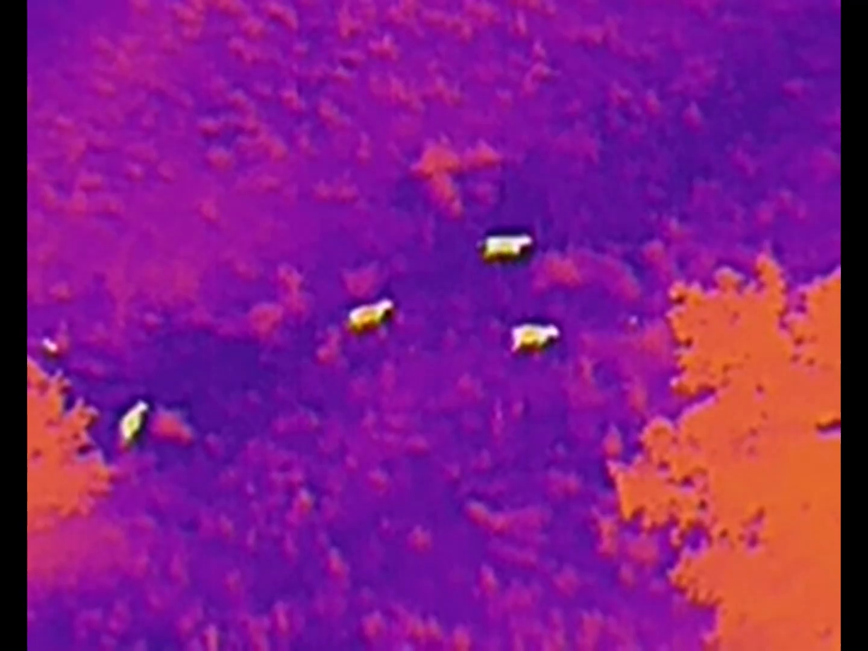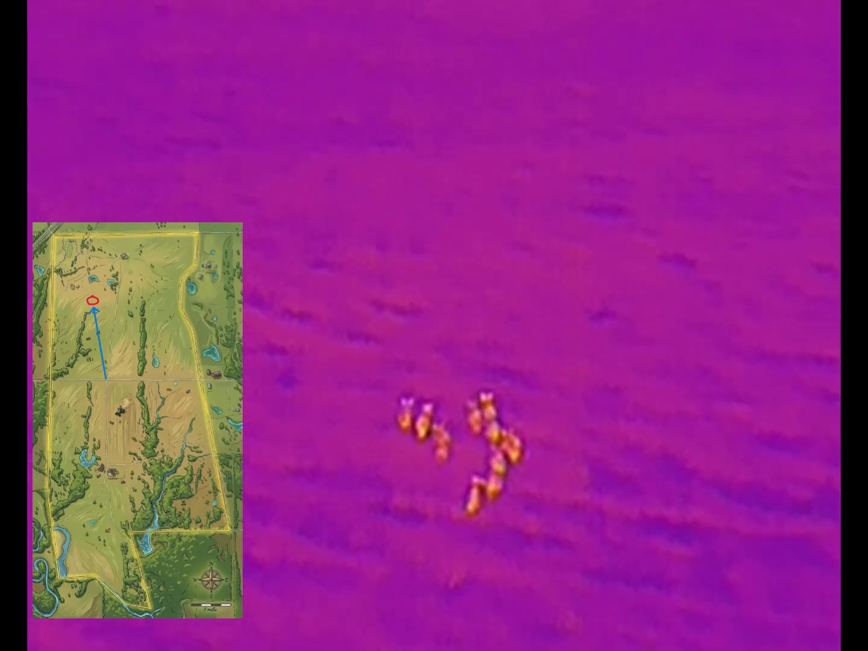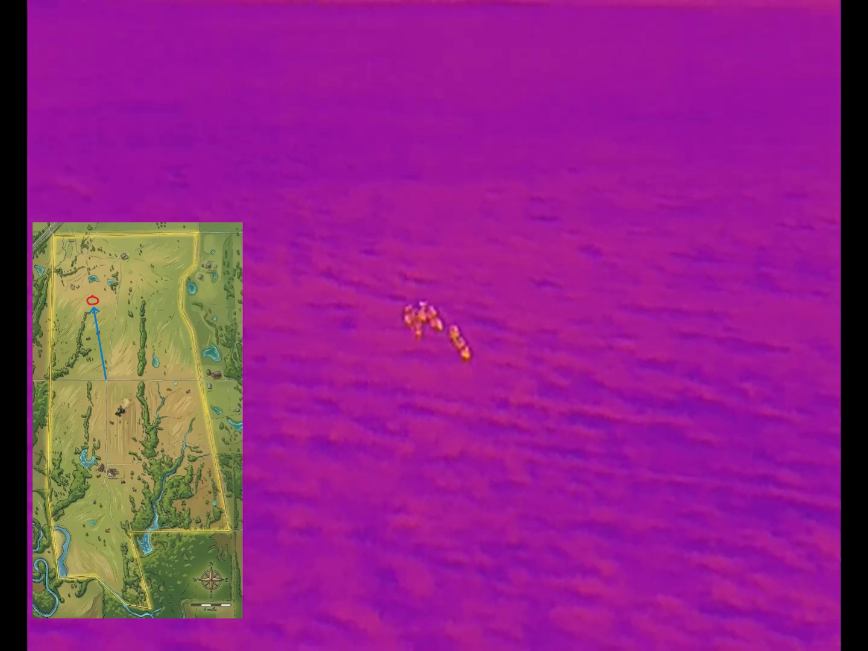The issue is they were next to a house, so that's an issue. We went to scout them out, and here's some footage of how that turned out for us. So we flew out towards these hogs. They were by the house. We were just watching them, seeing what they would do.